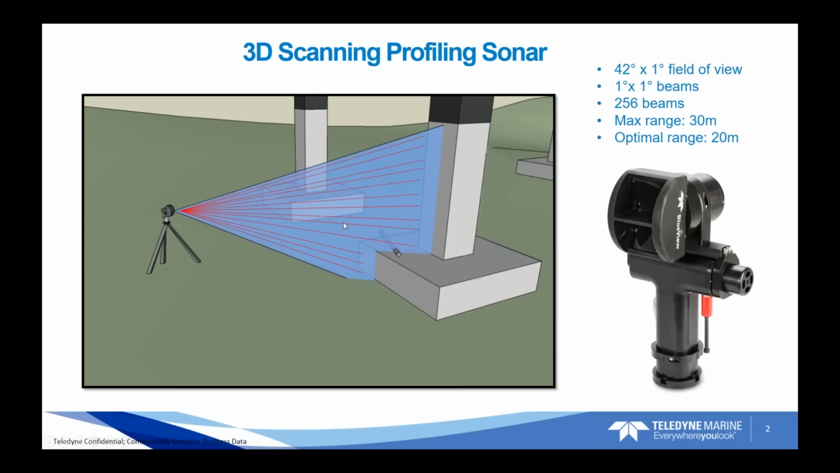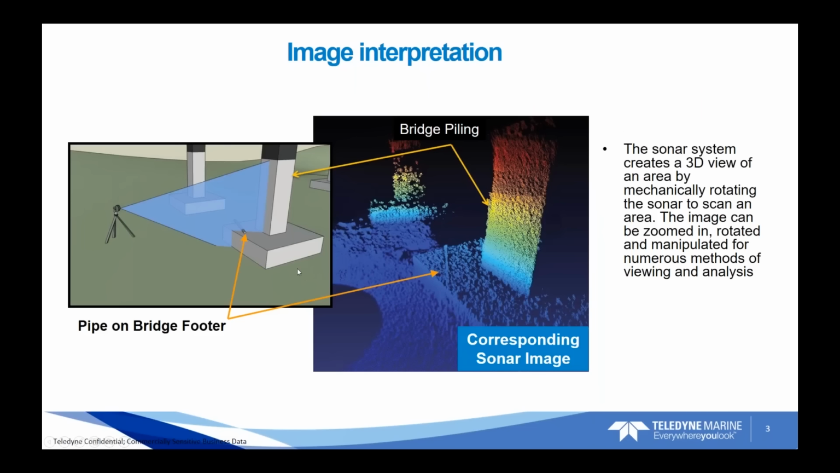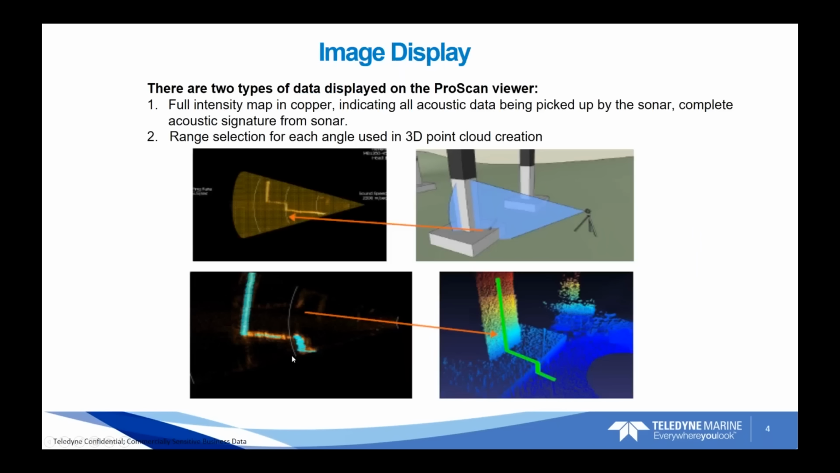The way the system works is the sonar is mounted on a pan and tilt, and we mechanically scan the sonar in a 360 degree area to build up the point cloud as the sonar rotates around the area. And this is just a quick image example of the animated scene here, and the 3D point cloud data that you get out of the system after the scan is completed. We'll go into details on how that works moving forward.